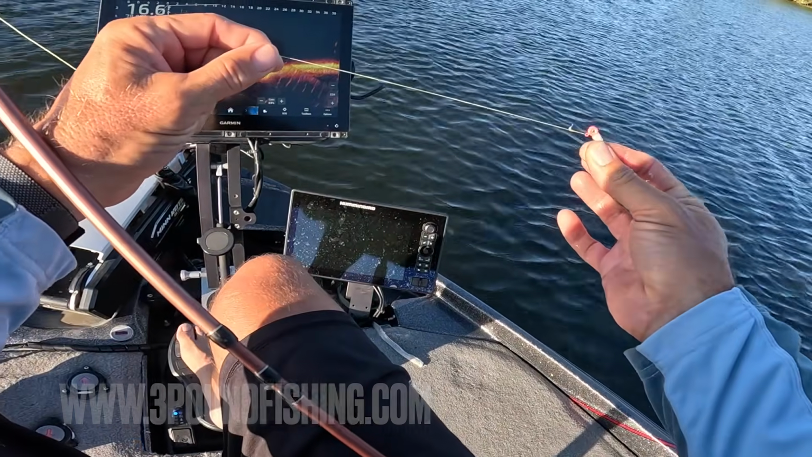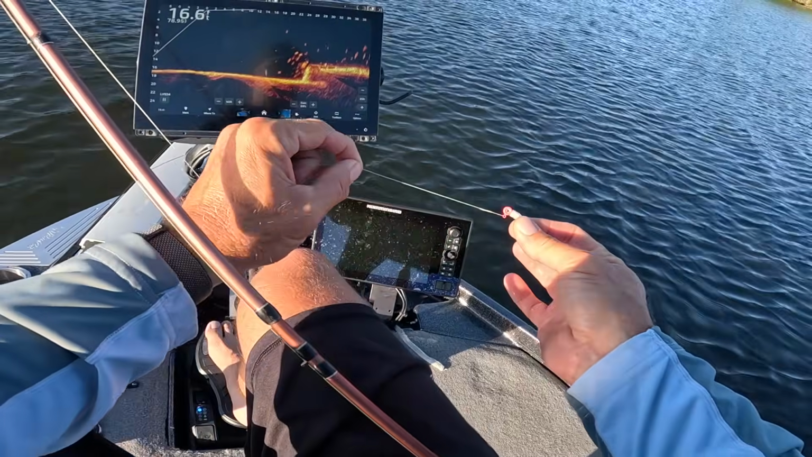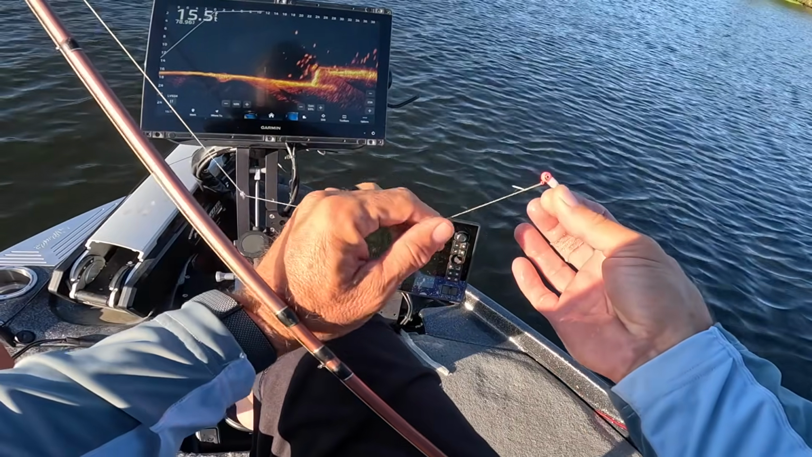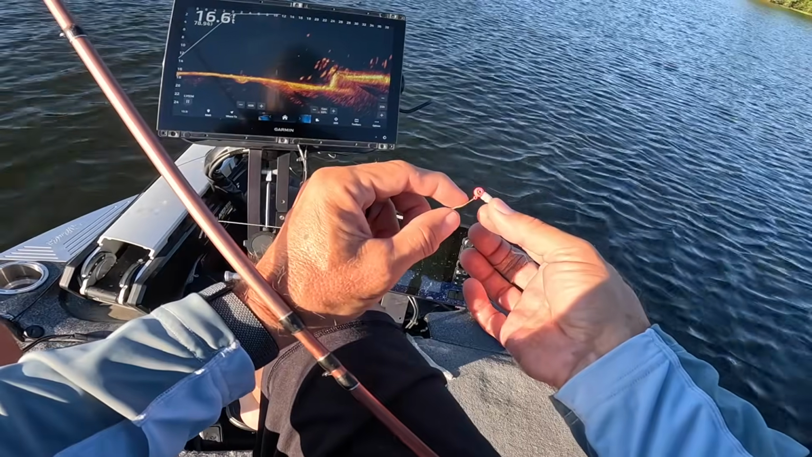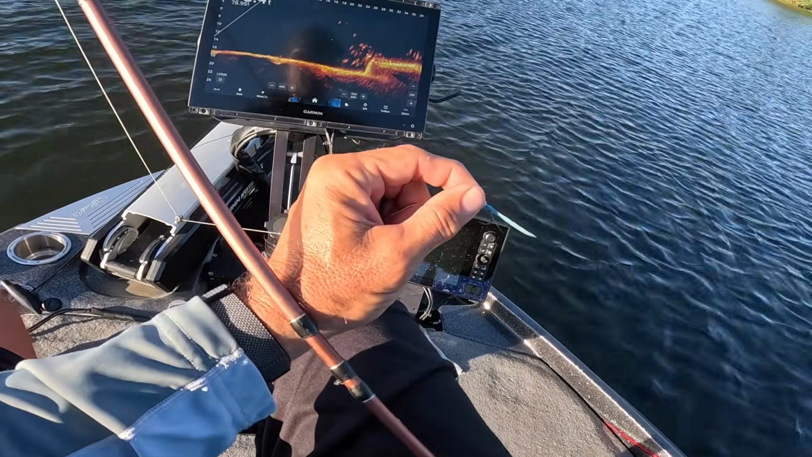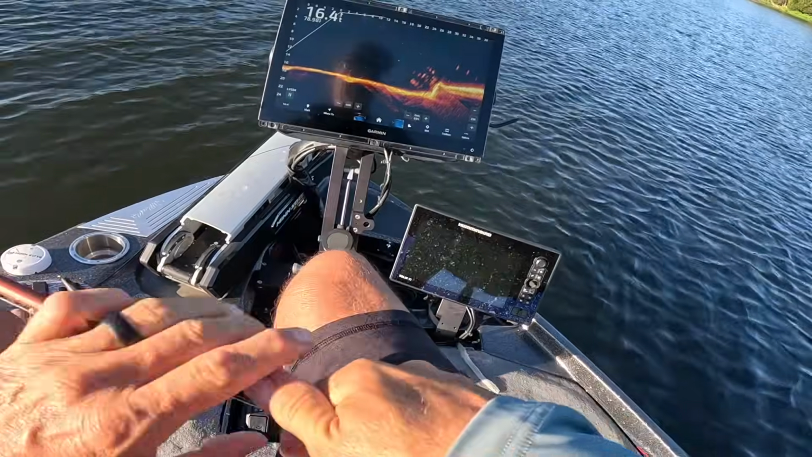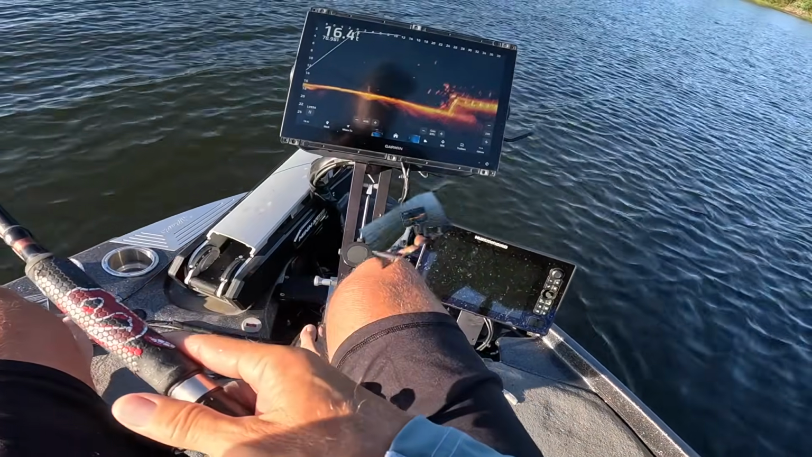Everybody asks me, do you do a leader? I do not do a leader. I don't ever do a leader. And it's because the diameter of this braid is so small that I have confidence that fish aren't going to see it. And I'm not in that camp, so to speak. Now, if I were on a really clear body of water, I might get in that camp. But right now, our water visibility is 4 foot.